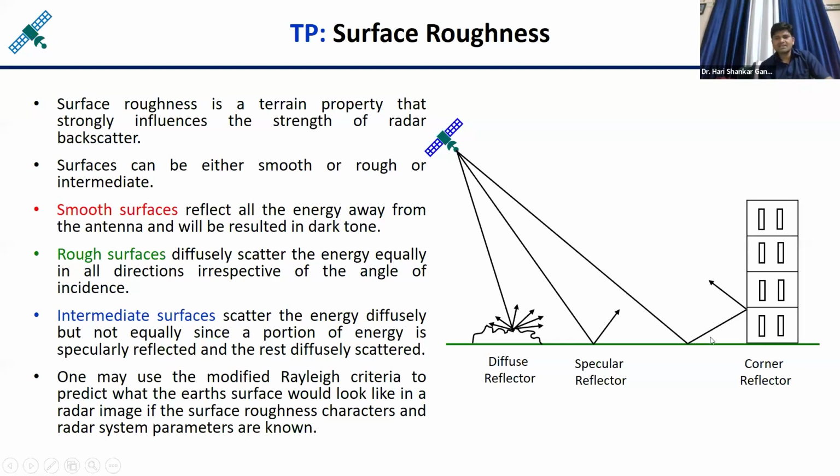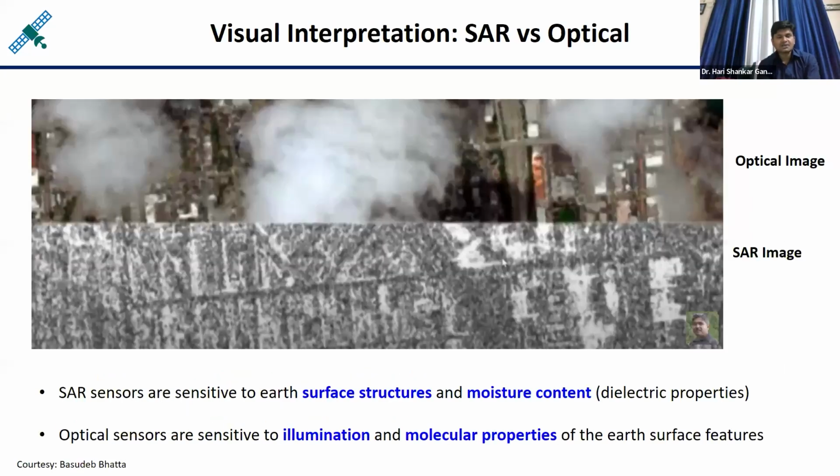If corner reflectors are there, suppose energy is coming here, then incident towards another building side, then from there it is reflecting and moving towards the sensor. This is called the dihedral reflection, so more energy you will get. So if there is more surface roughness, more response. Less surface roughness, or smoothness in the surface, less response. You can just understand.